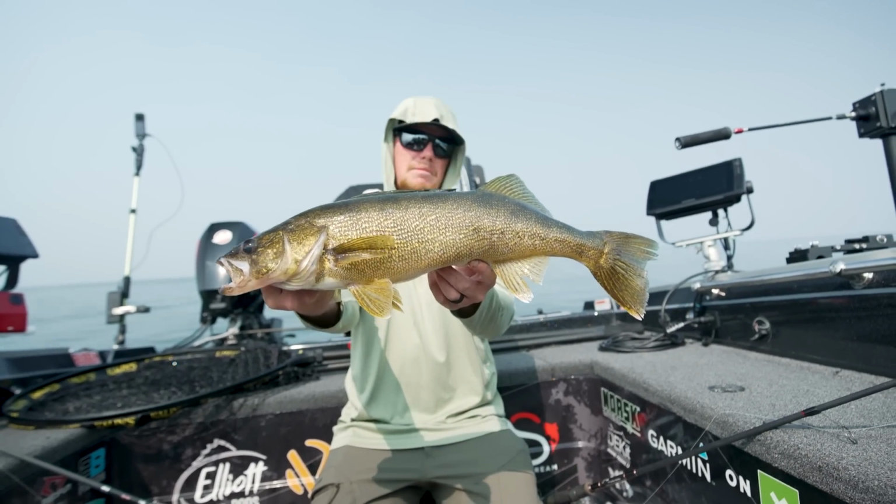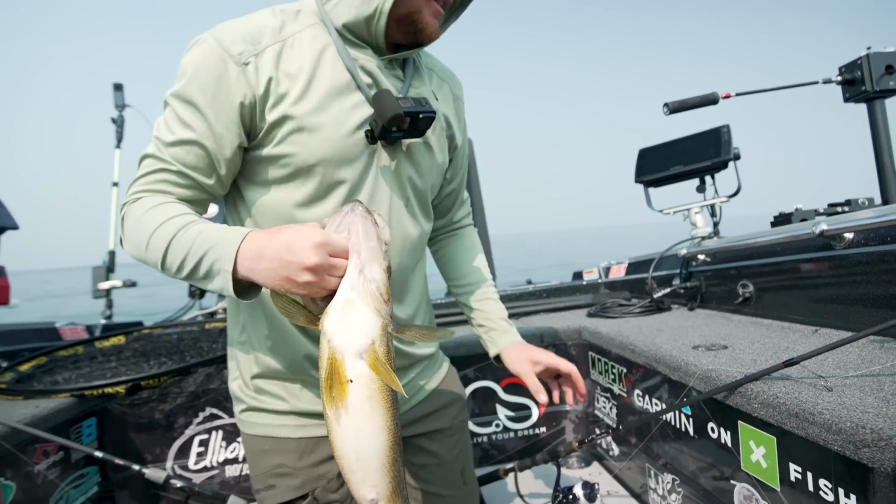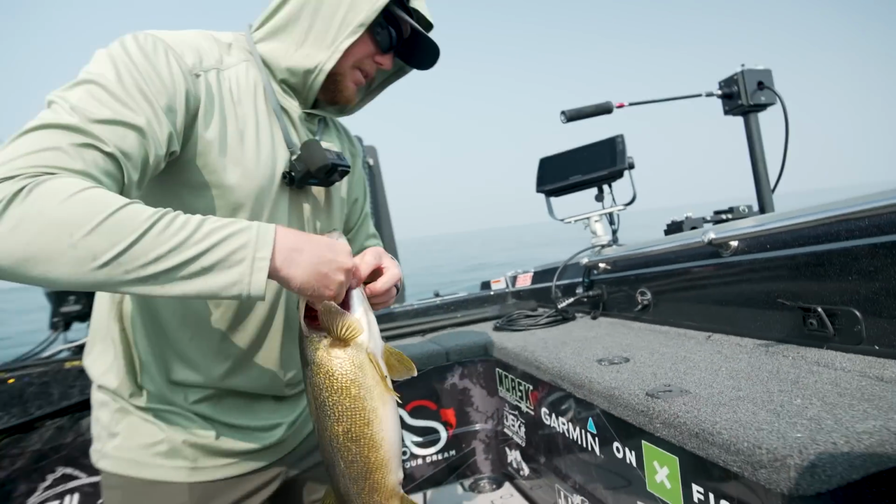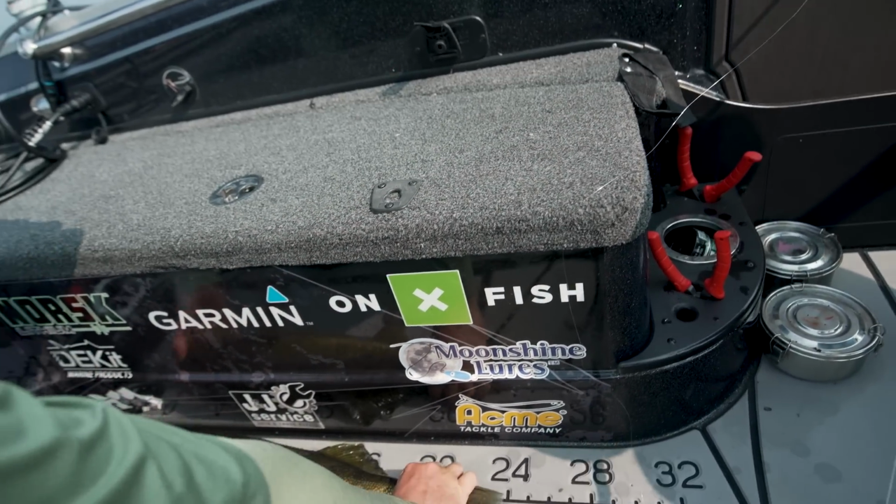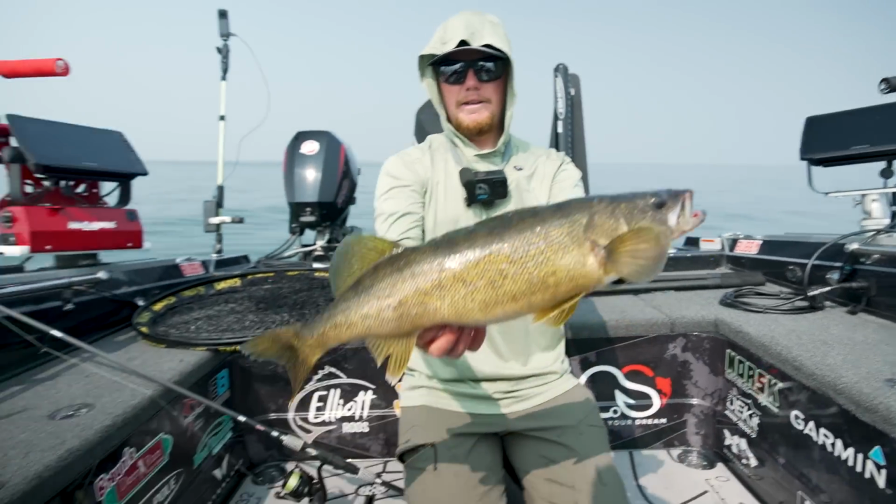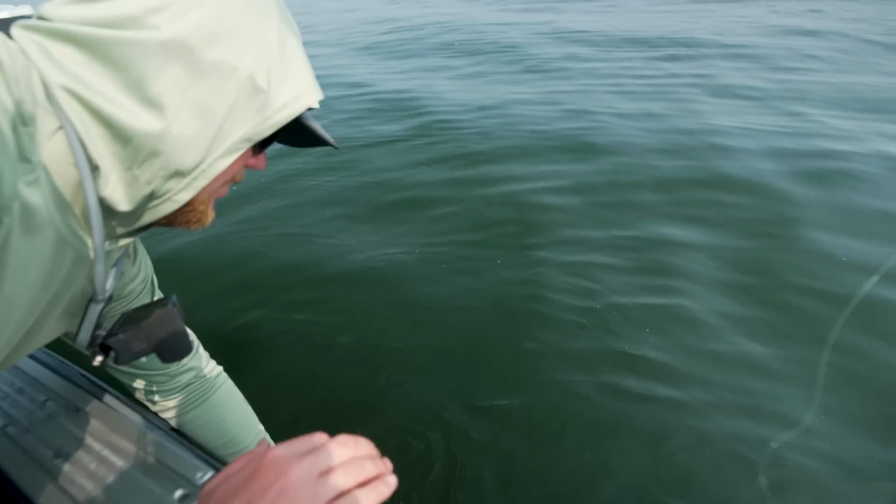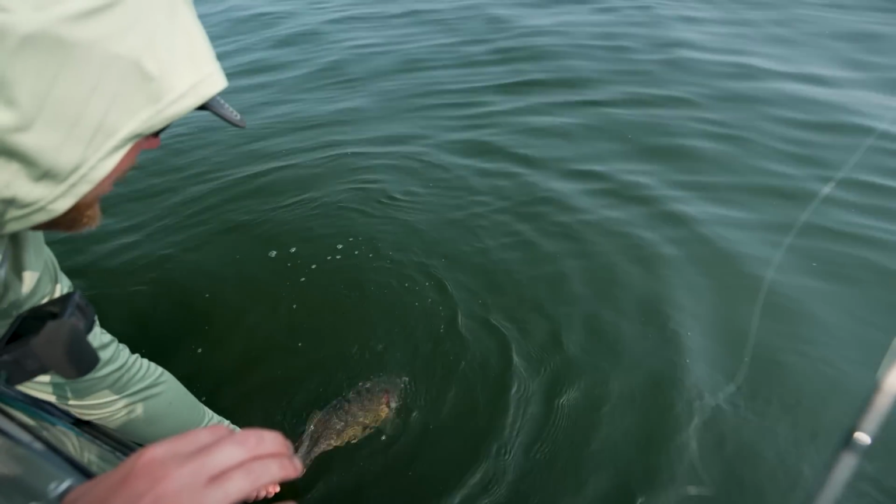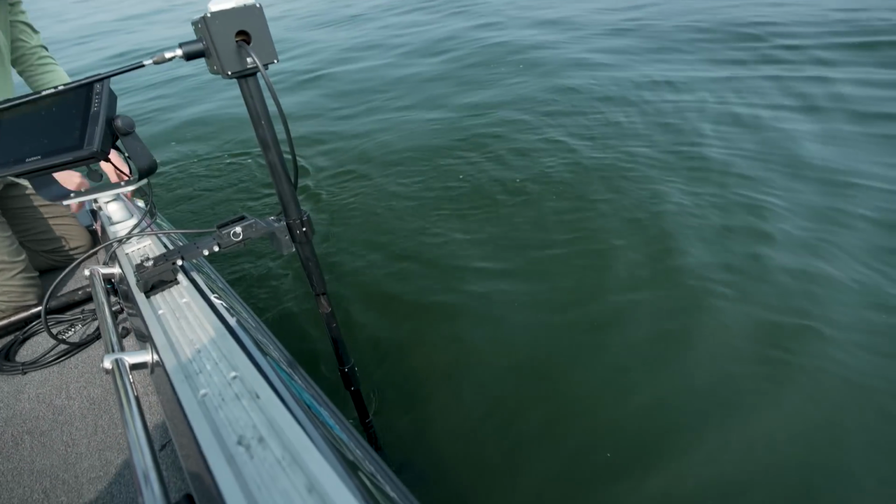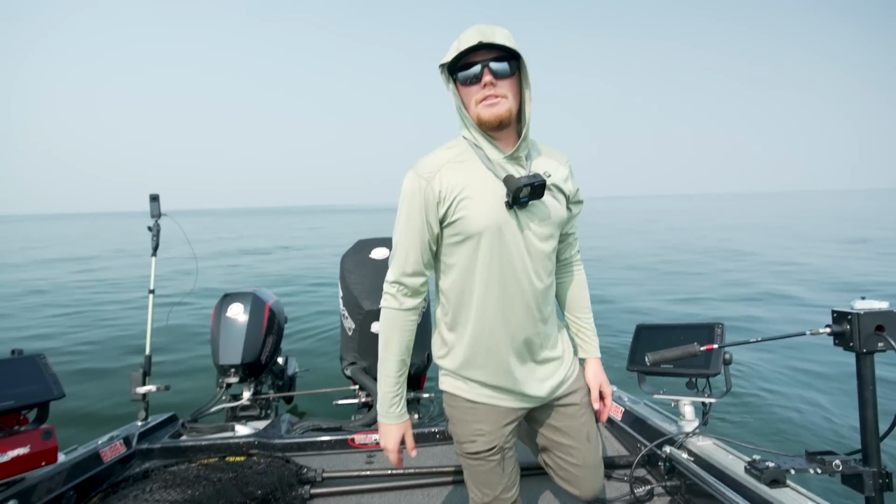That's a beautiful, probably, let's bump it on the deck here once. I'd say probably 24-ish, 25 maybe. Yeah, 24 right on the dot. Beautiful Green Bay walleye though. Lake just went flat calm. Really starting to lay down. There she goes. Just gotta baby them a little bit sometimes, you know?